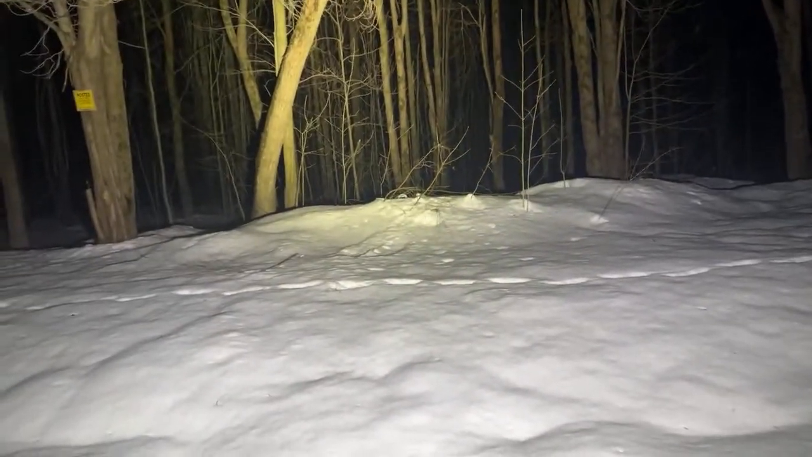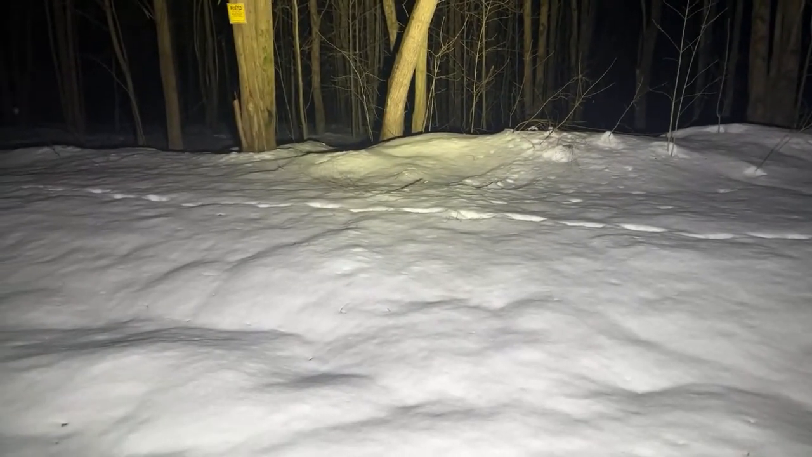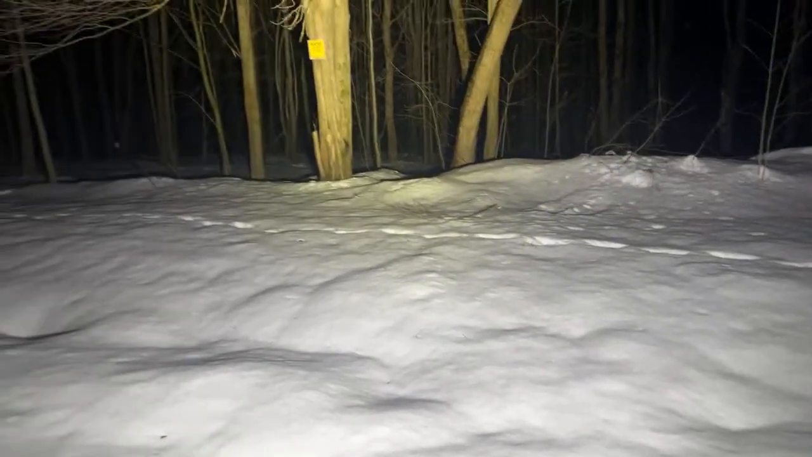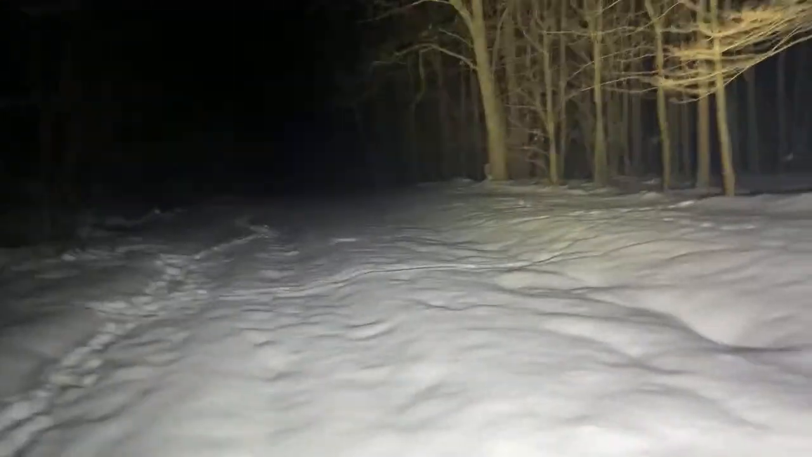I just heard some kind of a screech. Now you can hear the train coming. That train is up by my house, 5 miles away. Still hear them. It just echoes through that valley. I heard a screech this way. And I am ticked that my thermal's not working.